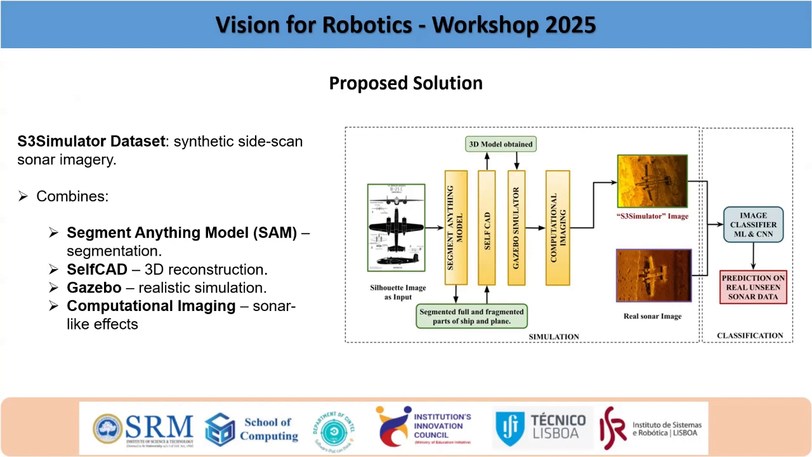With the help of the Segment Anything Model, we are segmenting the objects. Then with the help of SolidCAD, we are developing from 2D images. The segmented objects will be in 2D, so we need to convert them to 3D to deploy in Gazebo. For that purpose, we are using SolidCAD. Once the 3D model is obtained, we use the Gazebo simulator, and then some computational imaging techniques are applied, mimicking the real world sonar.